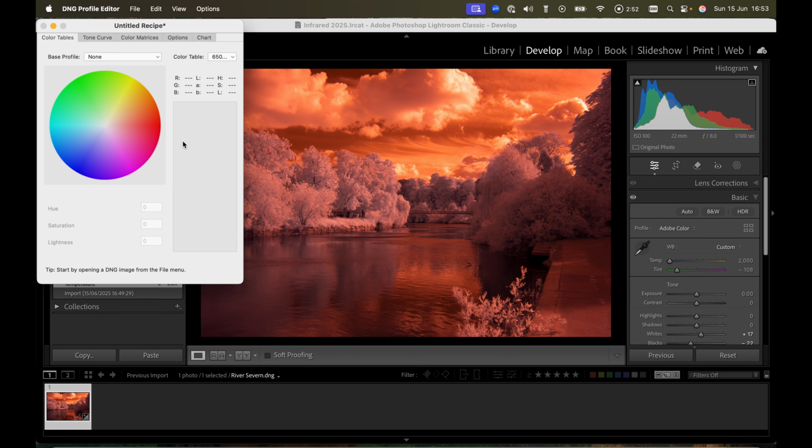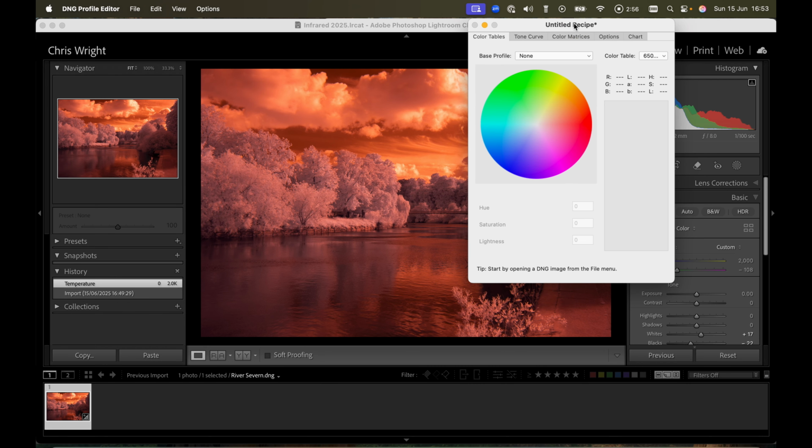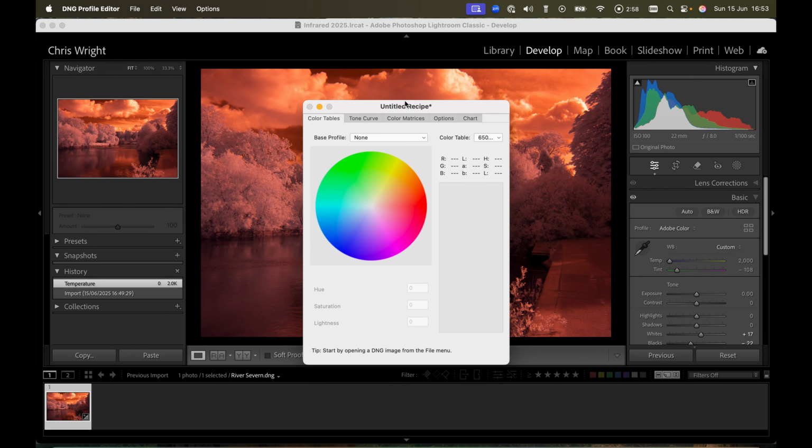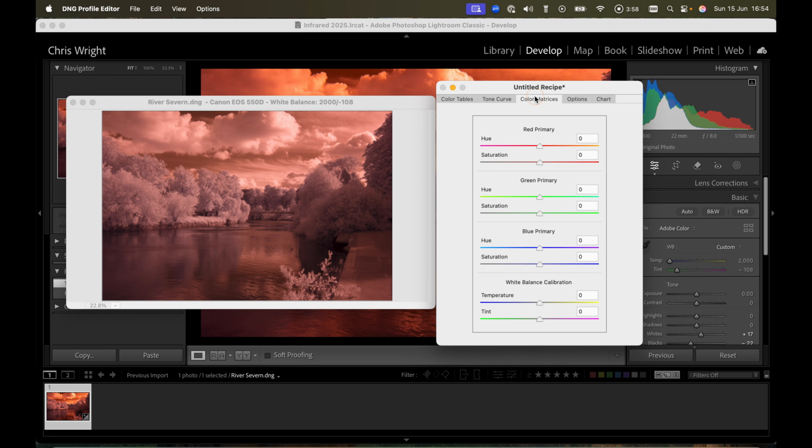What happens is we've got here an untitled recipe, and what we want to do is to open this DNG file. Then we go to color matrices, and we turn this temperature all the way down in the white balance.